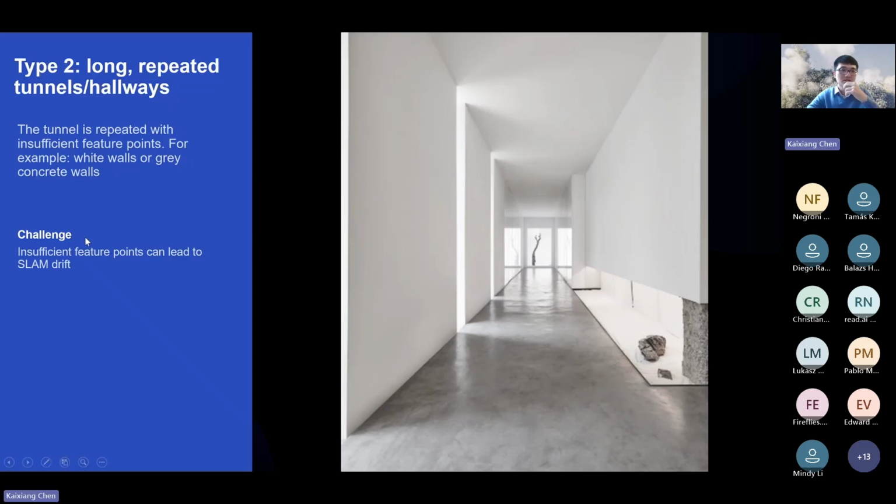Then the second scenario would be how to scan long repeated tunnels or hallways, for example, like this one, because this tunnel, this hallway lacks feature points, so it would be a nightmare for SLAM. But